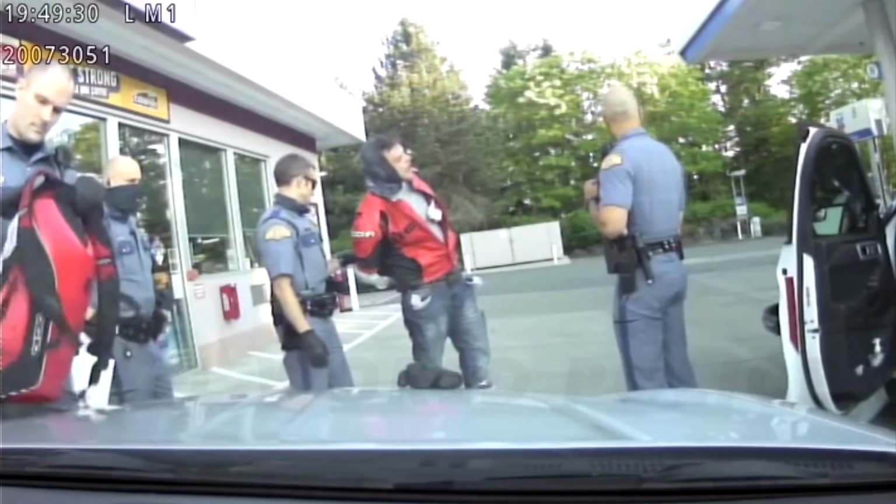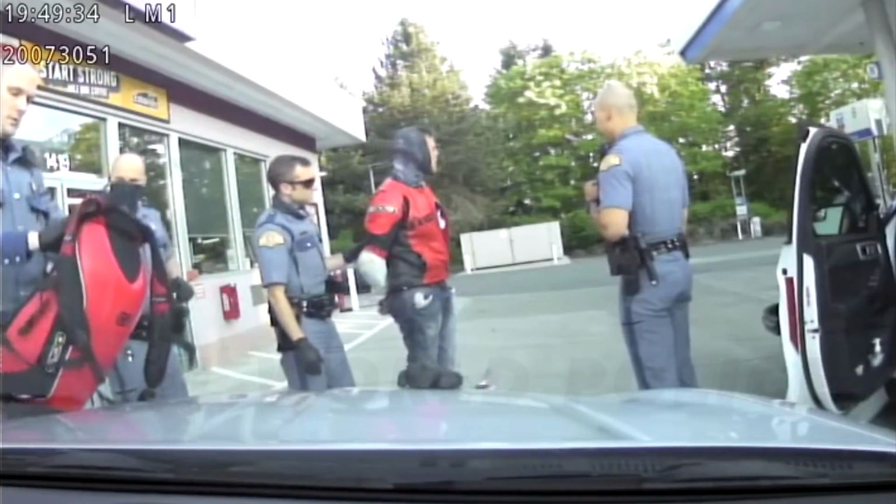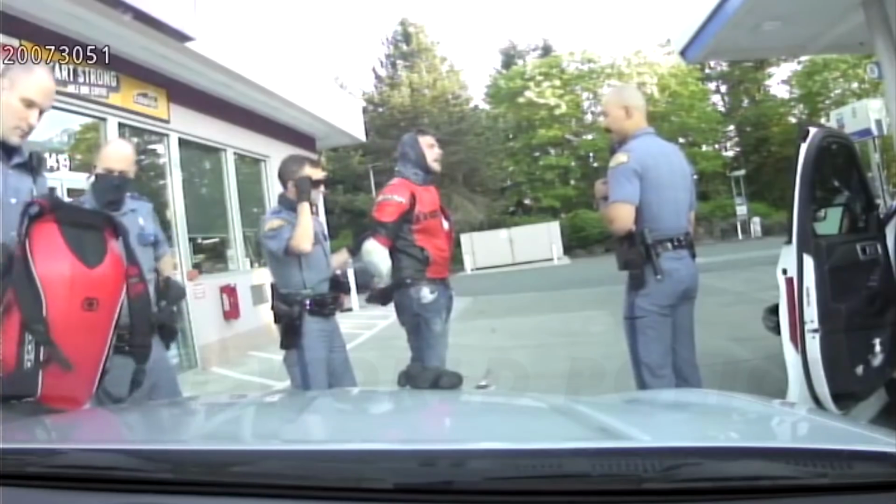Because the bracket on it is broken, so I have to tie it up. This is on his person, so search it. I understand. This is on his person at the time of arrest, so that's why we're going through the bag.